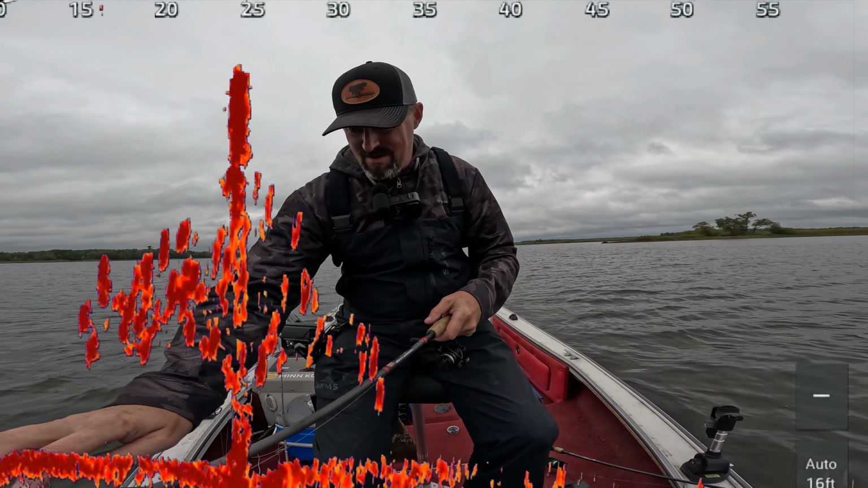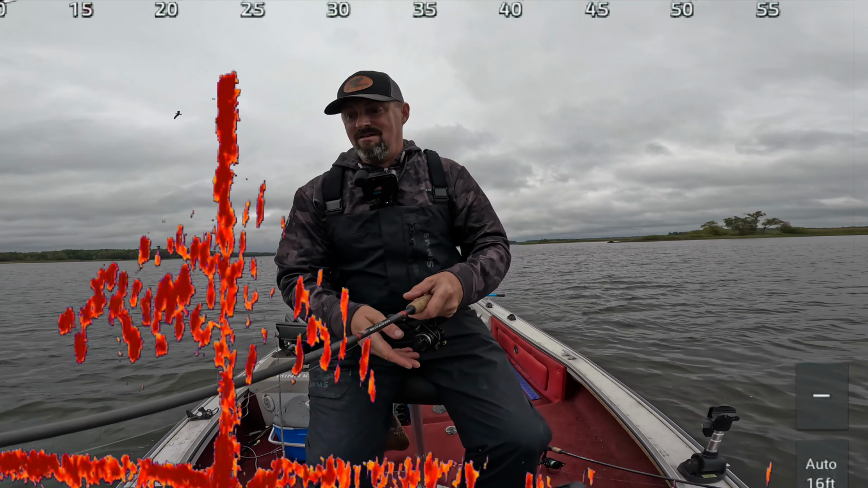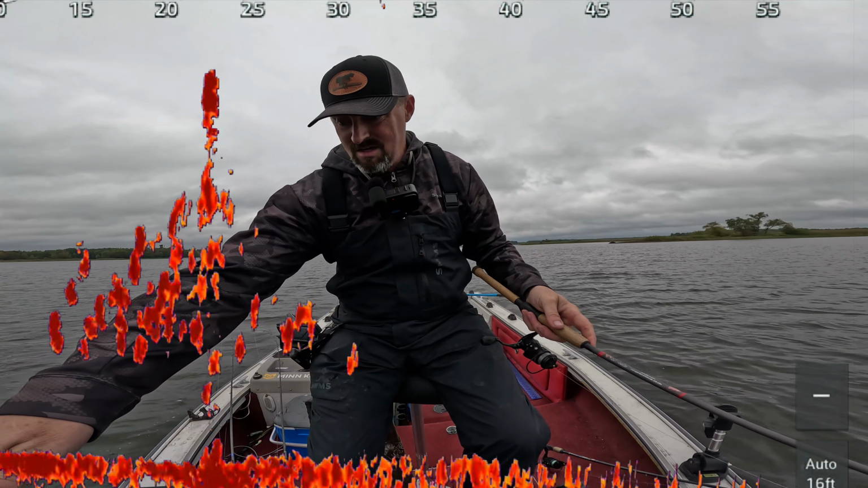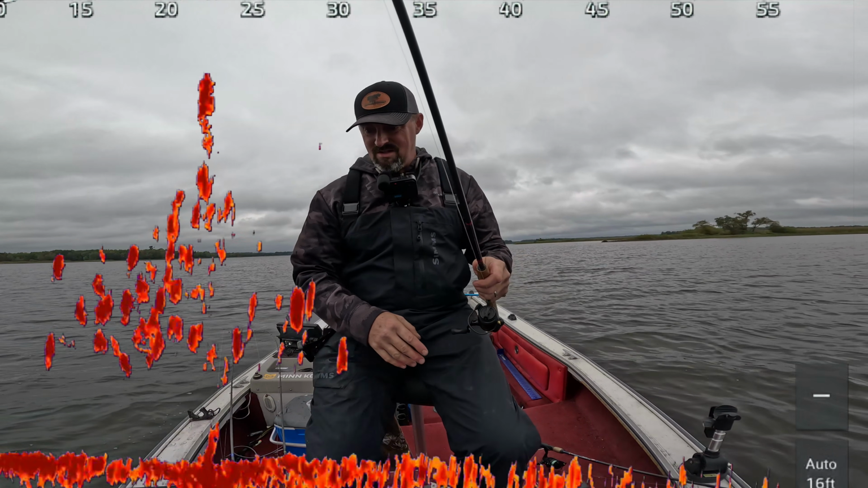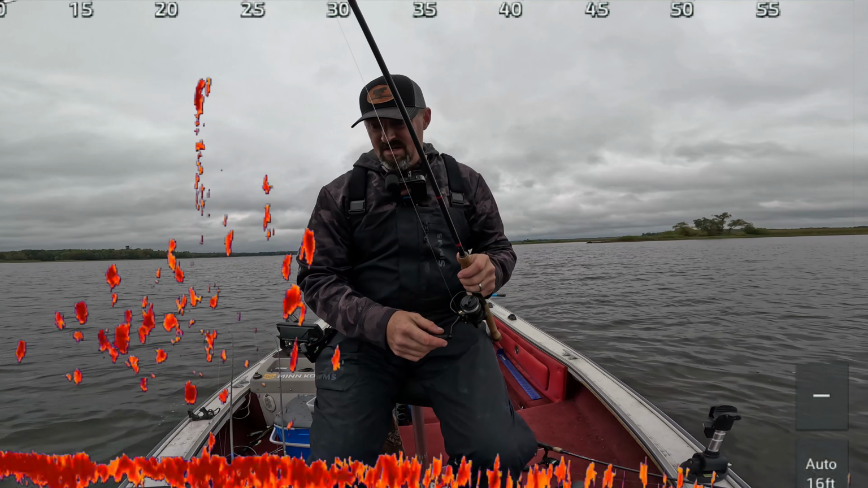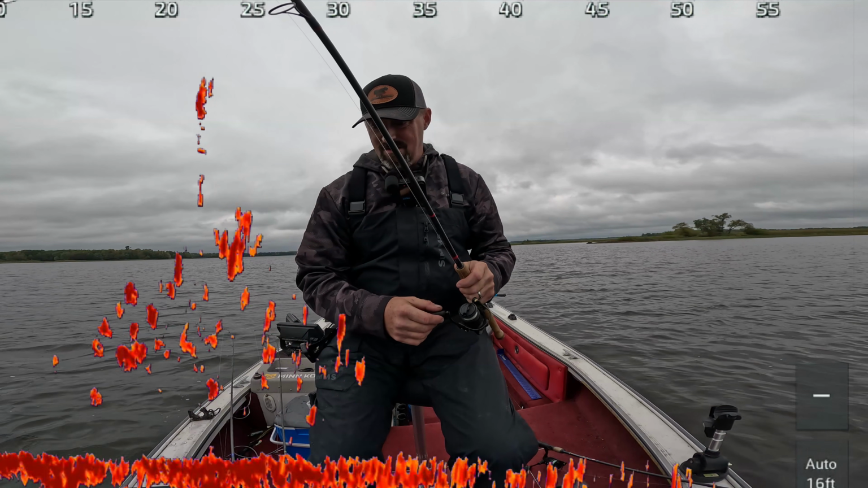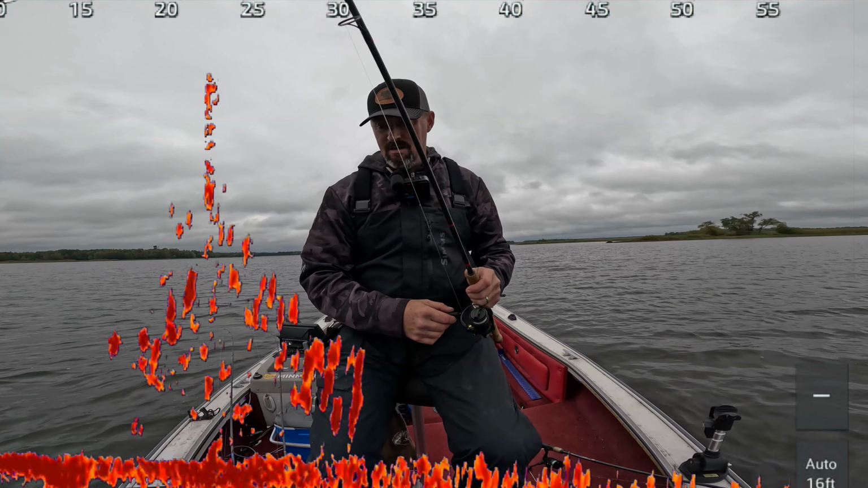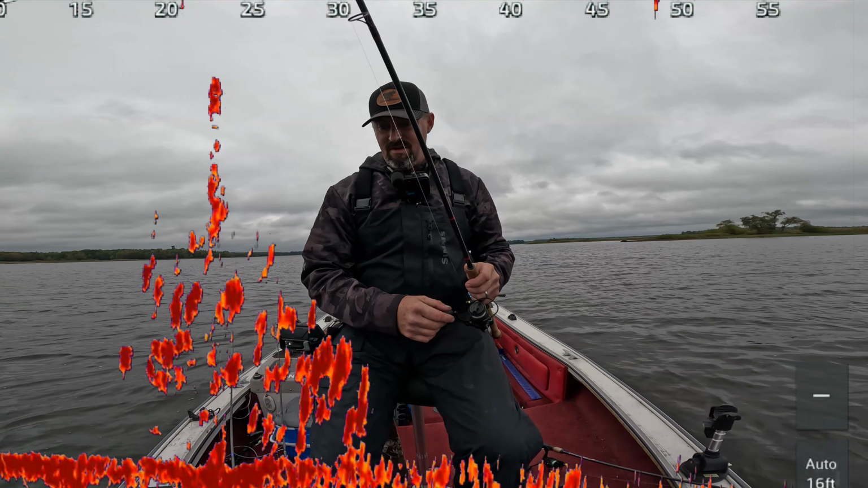Alright, you want to know what a crappie tree looks like? This is the one right here. And I'm just casting to the side of it because I don't want to get snagged. Holy cow. They're all over this thing.